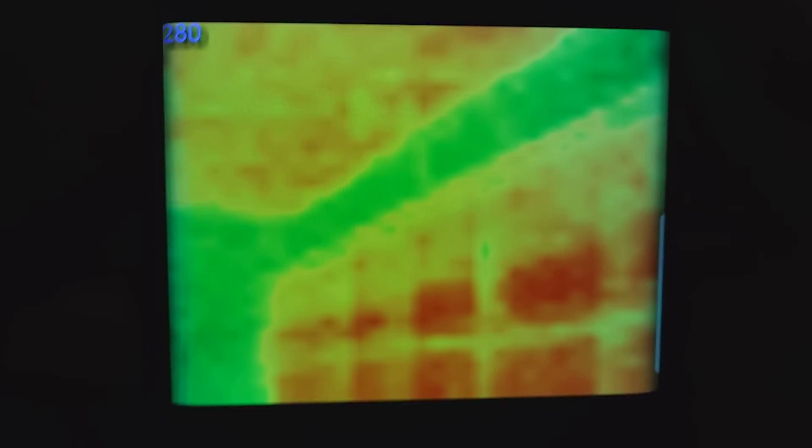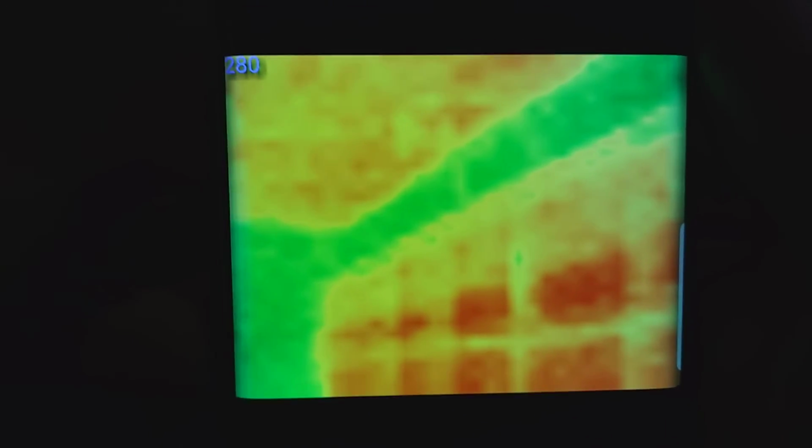I'll show you the picture, and these are the slats in the garage door as seen there. So it's that image. So that's what I've been doing. I take a picture, a thermo picture. Let me zoom in here. I take a thermo picture, and then I take a normal picture. And then if I really wanted to go the distance, I would just overlay them both in Photoshop, if I really wanted to do that.